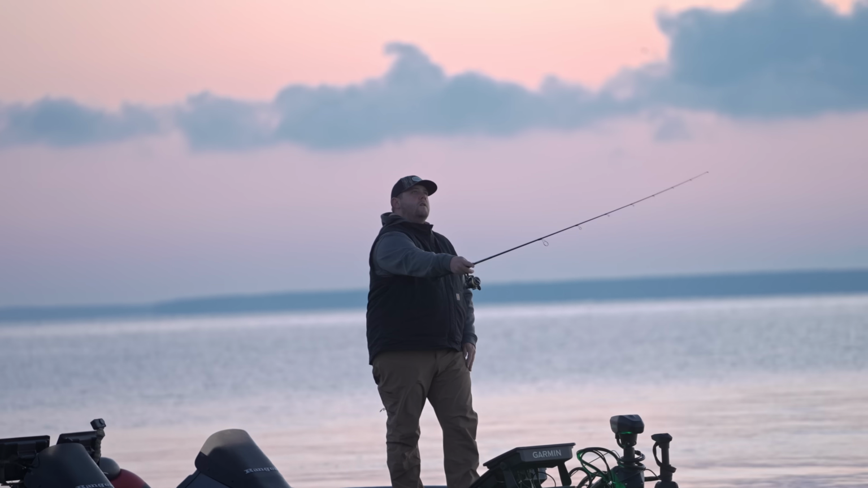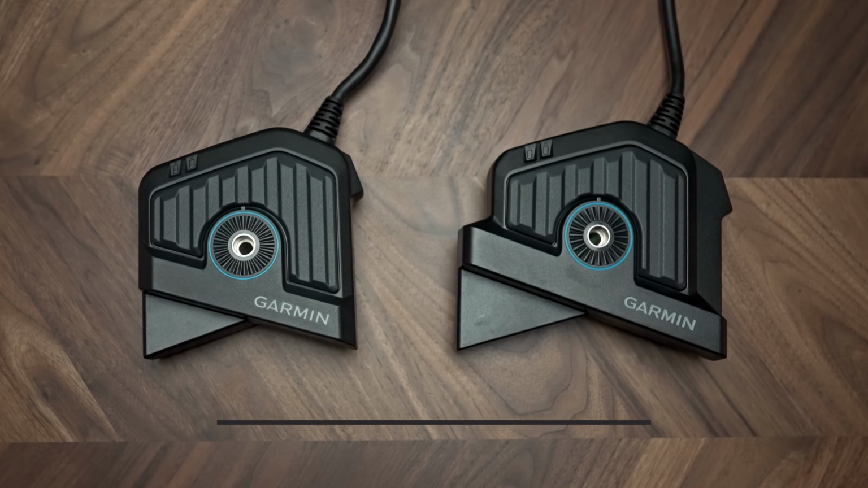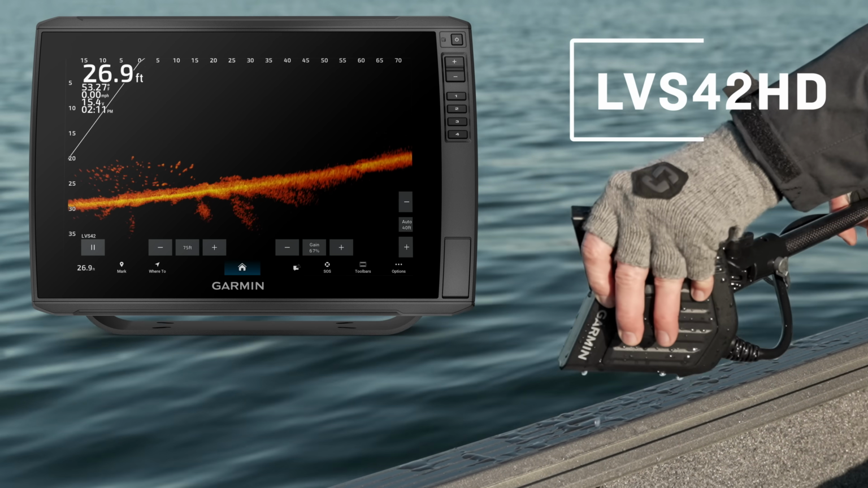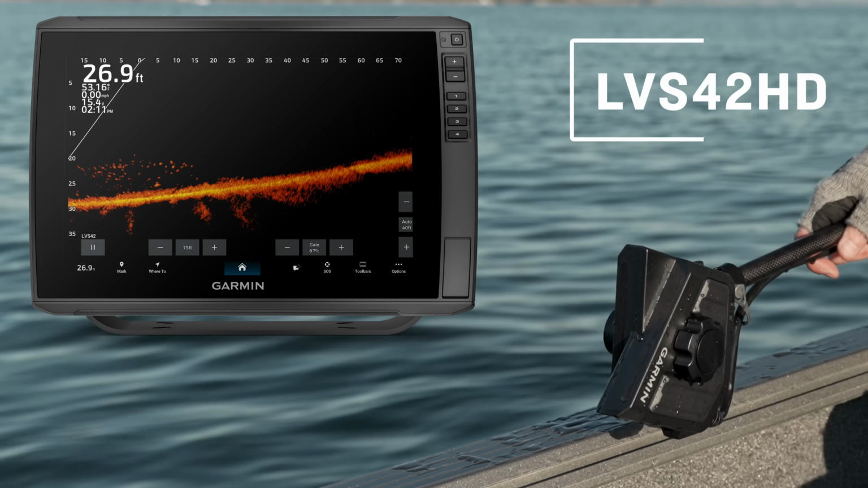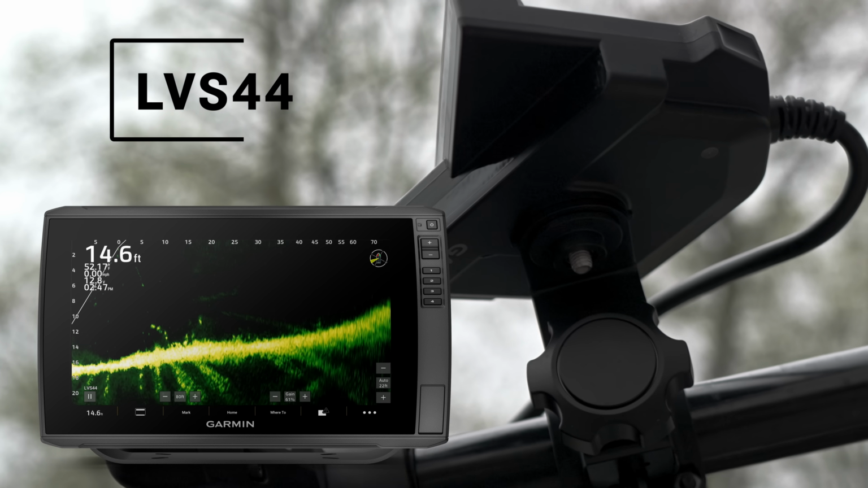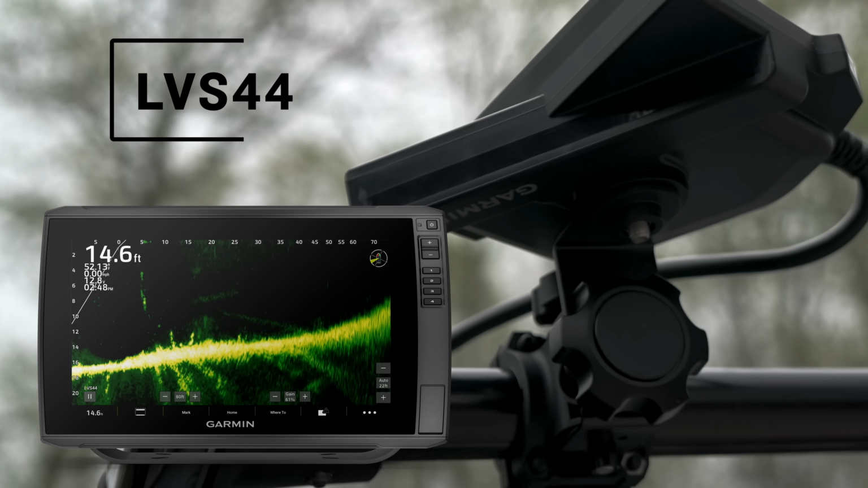Hey guys, Danny from Garmin, and today we are going to go beyond the basics with the all-new Livescope 2 family of transducers. With them, we've got the 42 HD transducer. That transducer is going to be our high-definition transducer that is going to give us 50% better clarity at closer distances. And then, of course, that 44 is going to give us that long range that we're really looking for when we're pinging minnows and we're trying to throw baits and really see those fish at a distance, locate them, throw a bait at them, and have them come in and eat our baits, basically.